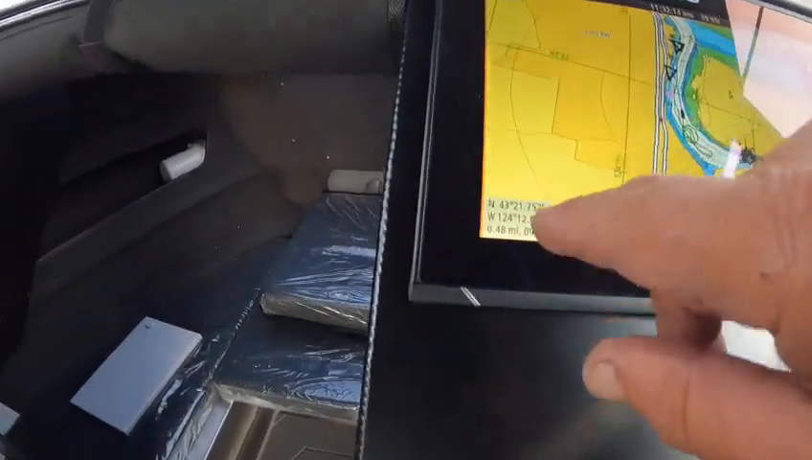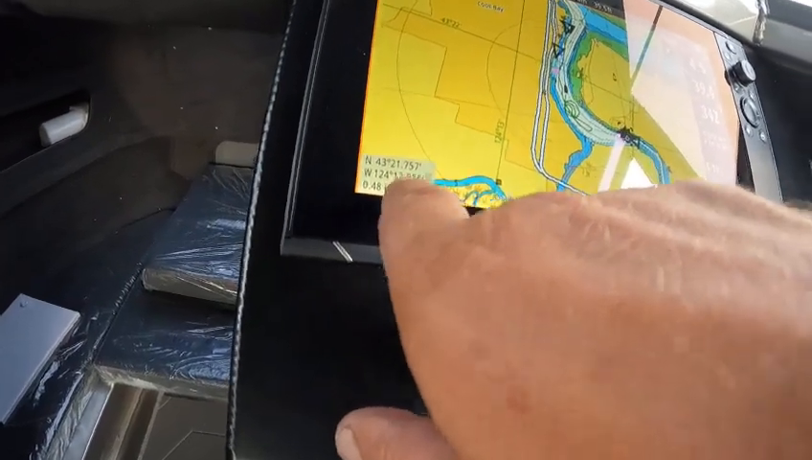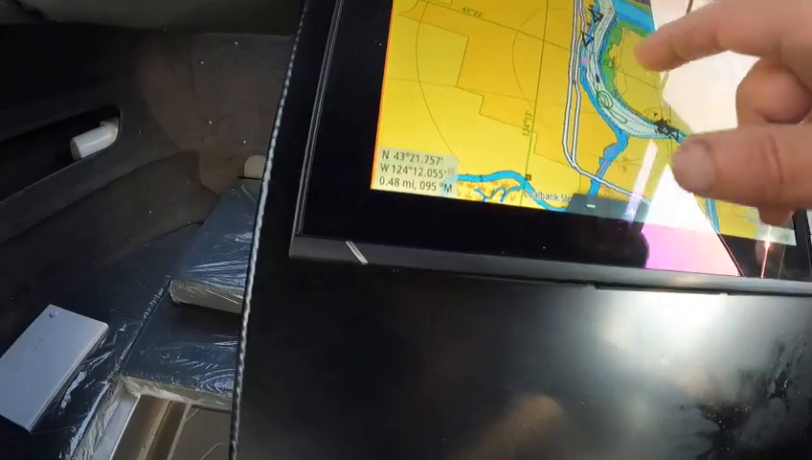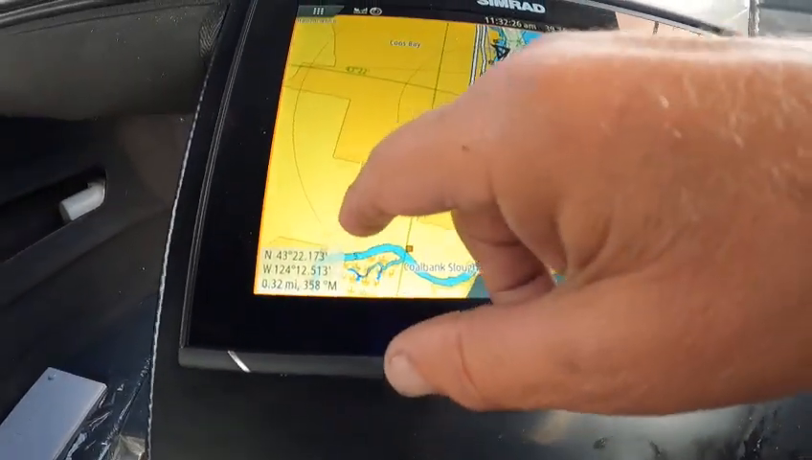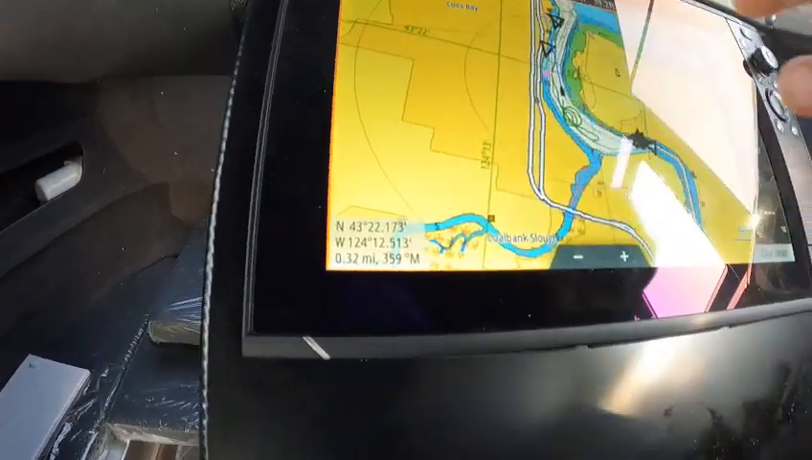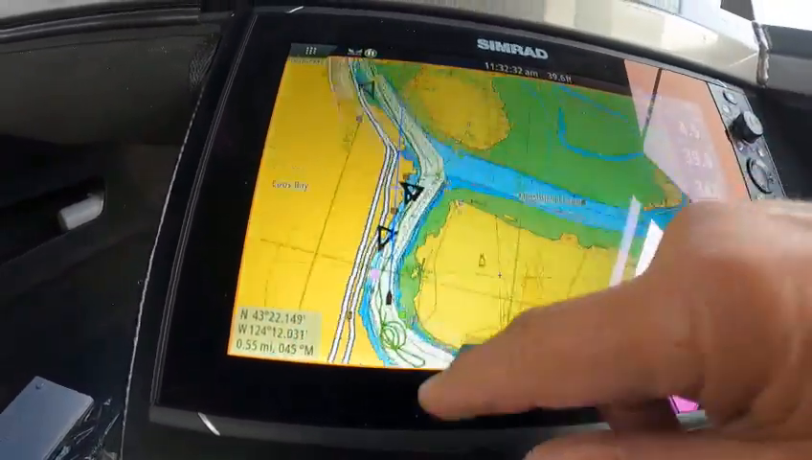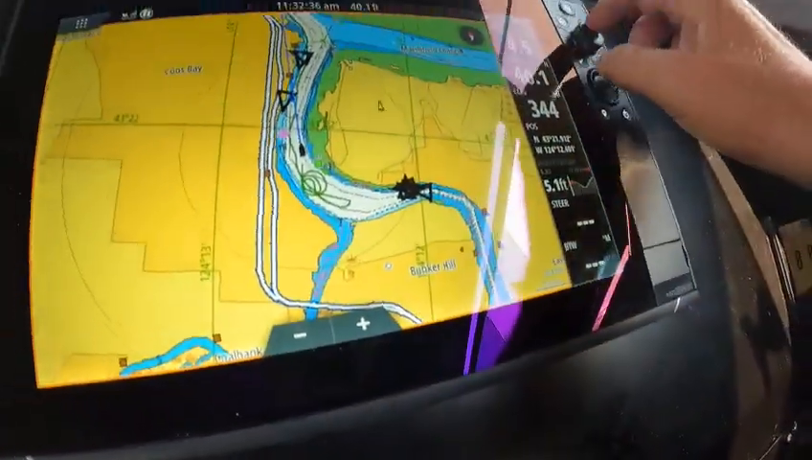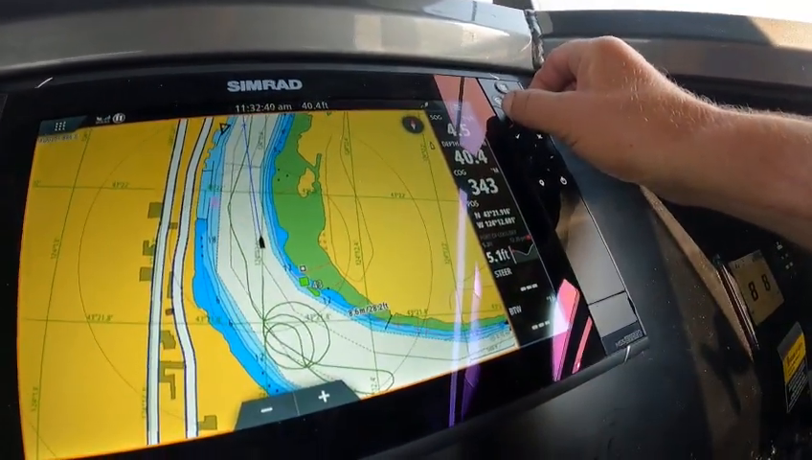Now see this highlighted over here? Okay, this is kind of transparent and this one over here isn't. So that is where this little cursor is, this X. So if you say, hey, I'm at this spot, you're not, you're here. So you need to go by this one. And also if you see that and you can't see your boat, you're up here, clear cursor, that'll bring you right back. Now this will zoom in and out, which I really like.